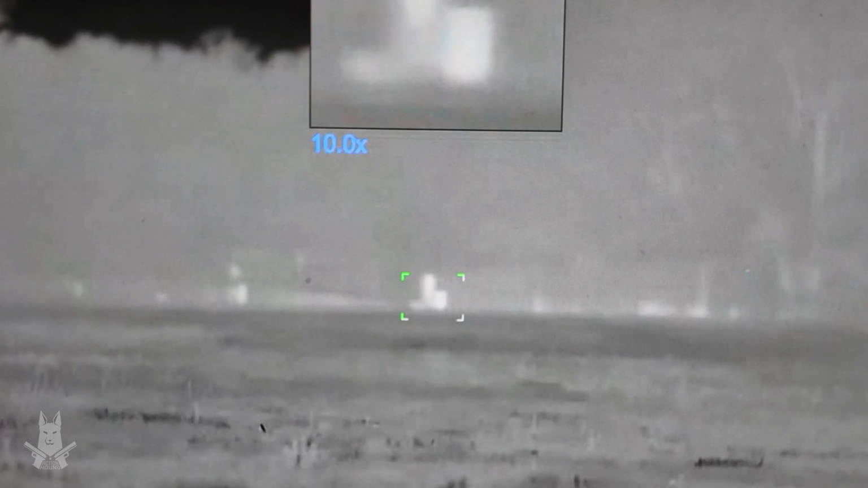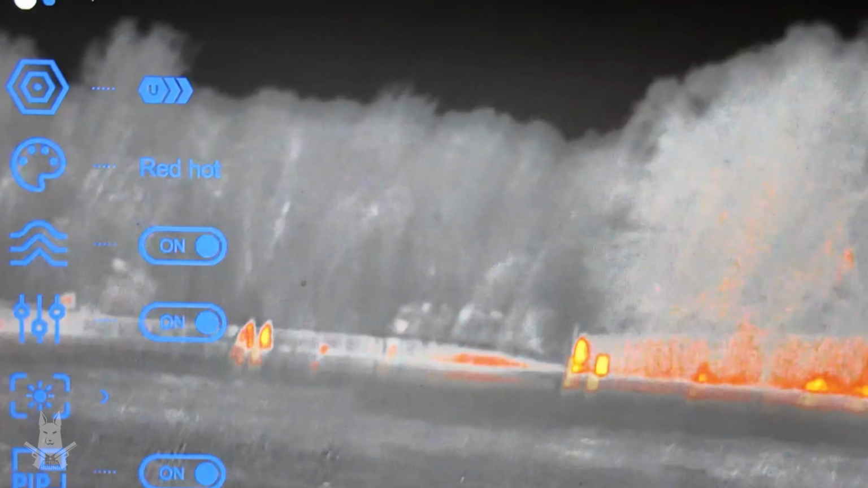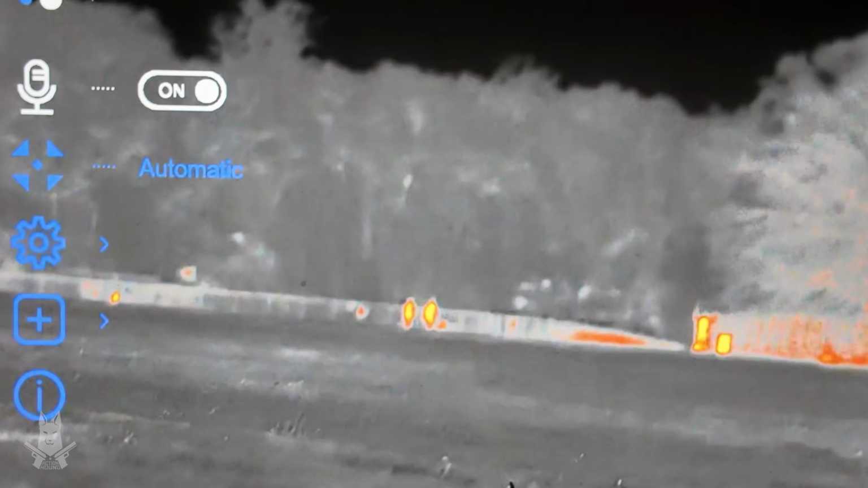So I recently bought the Pulsar Telos XL50. Now this is like the top model you could possibly get with thermals. It comes in a case. You can check out the case that it comes with. Here it is. This thing runs $4,000 to $4.5 grand, but it's probably the best thermal on the market right now, so you've got to pay big bucks for this one. The resolution is 1024 by 768, so this is a high resolution device. You'll see a blob squatch on the other two, but this one will give you a good picture of what you're supposedly looking at in the woods.